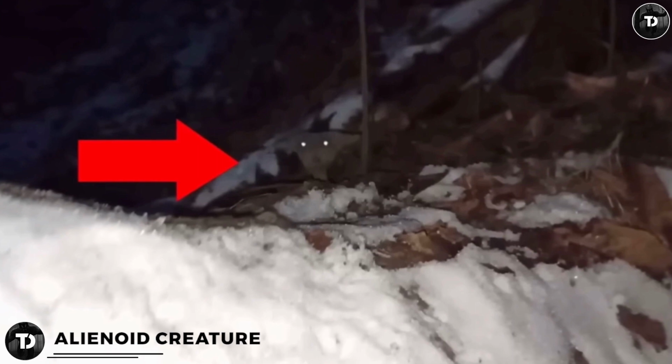Alienoid creature. On his way through the forest, a hunter came across something mysterious hiding along the planks of a huge tree. A small creature with wide ears and sparkling eyes was staring at the camera.